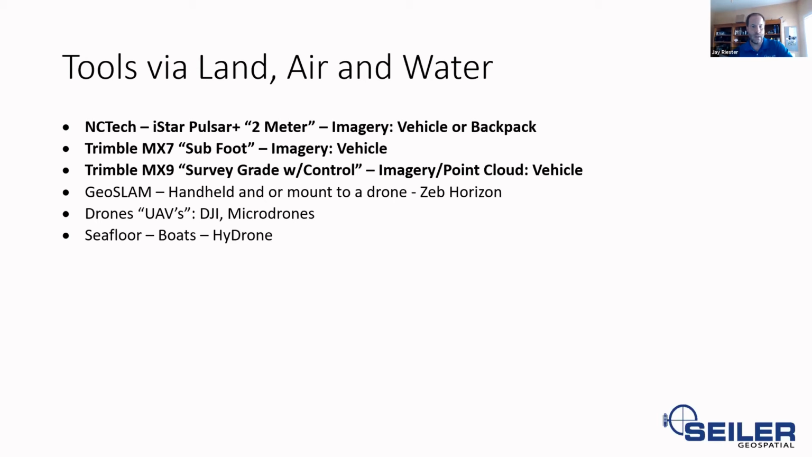Real quick on the GeoSlam, this is being quite heavily used in our CAD division for AutoCAD, Civil 3D, and Map 3D point cloud solutions. ArcGIS Pro is starting to get into the point cloud business, so stay tuned to that. I did see something recently on an updated post for where ArcGIS Pro is going to be handling more point clouds in the future. That same GeoSlam can be handheld mounted, if you will, walking with it, or it can be mounted to drones, whether it's a UAV of a DJI or a micro drone.